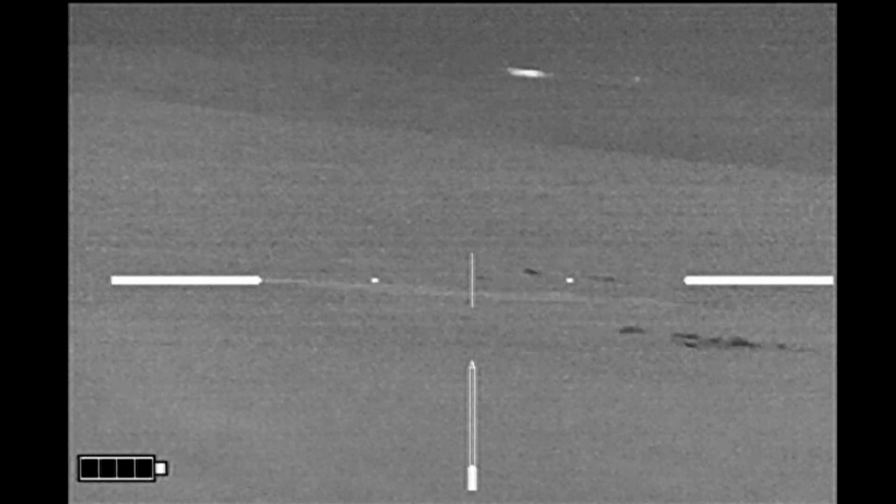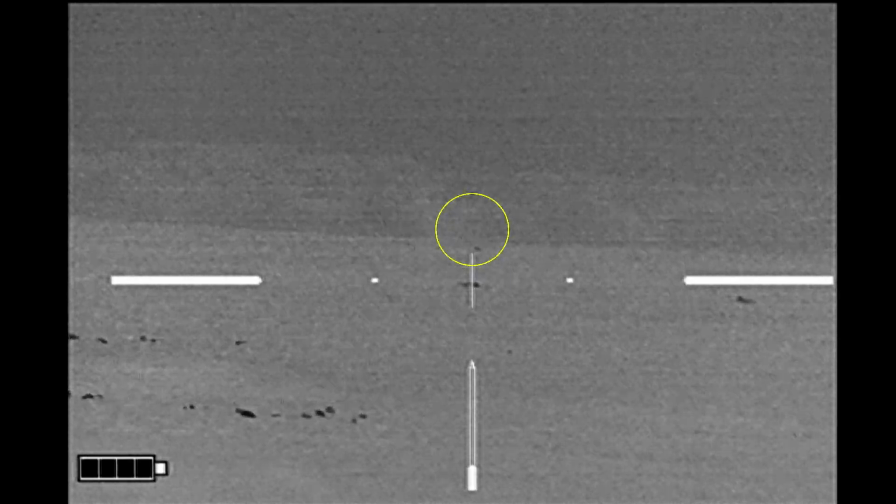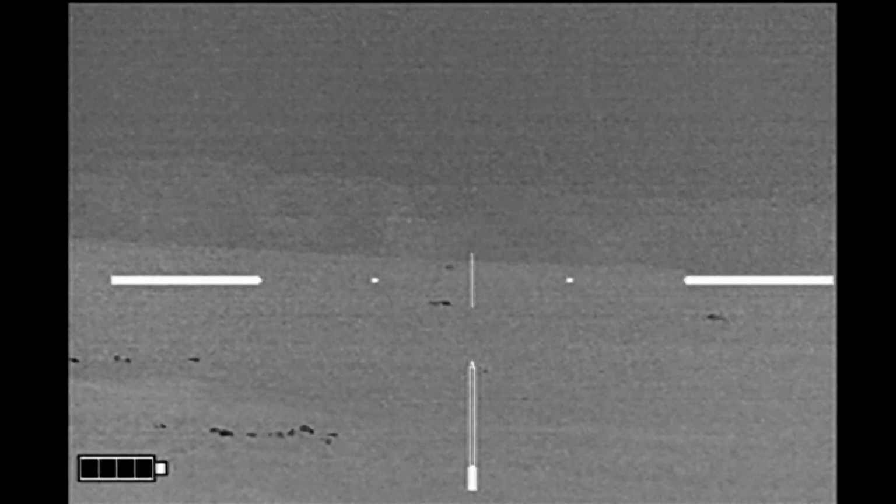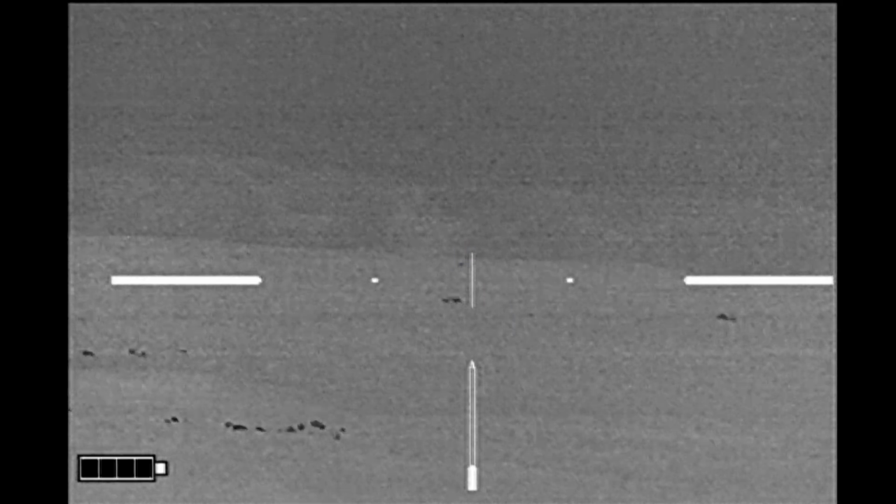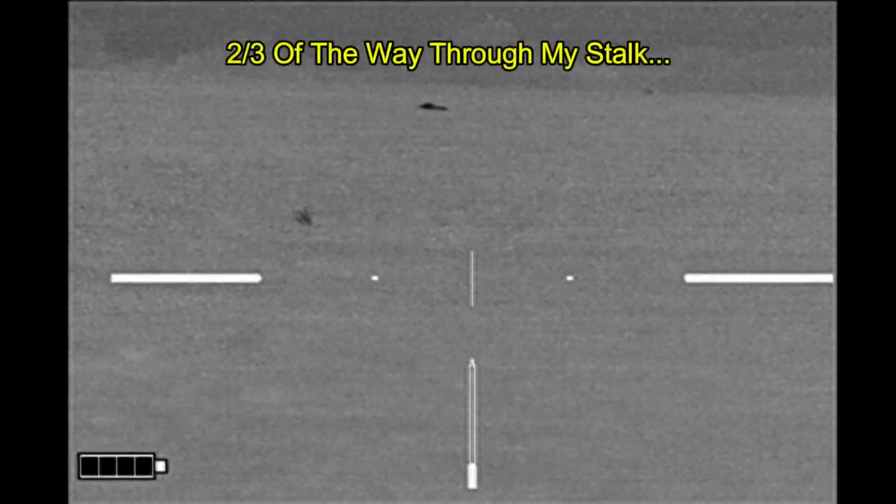I made my way back to the truck, and here on the high ground the wind is just howling. And I spied one hog way out in the distance, and as I got closer to the edge of the hill, I looked down, and there were all these other hogs.